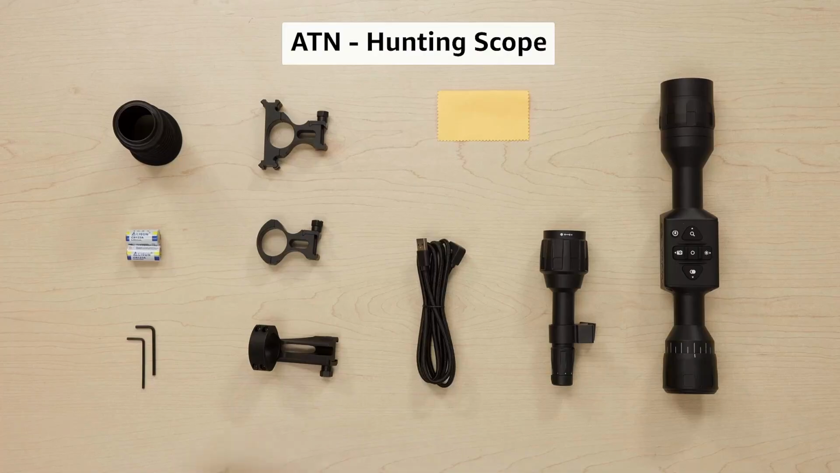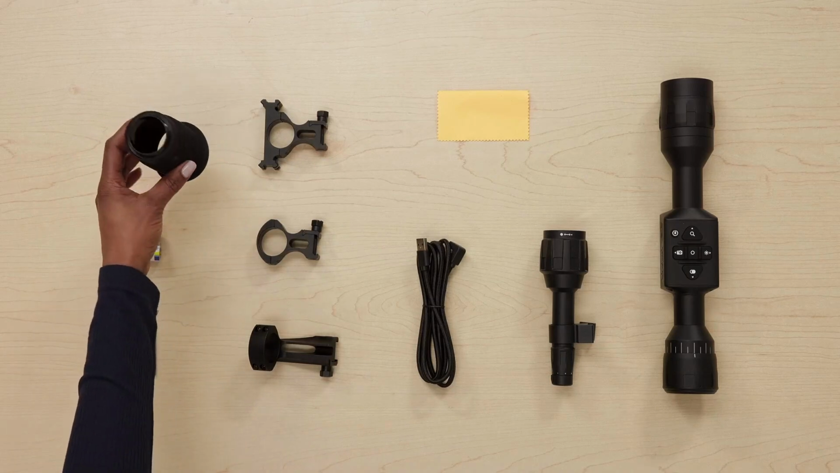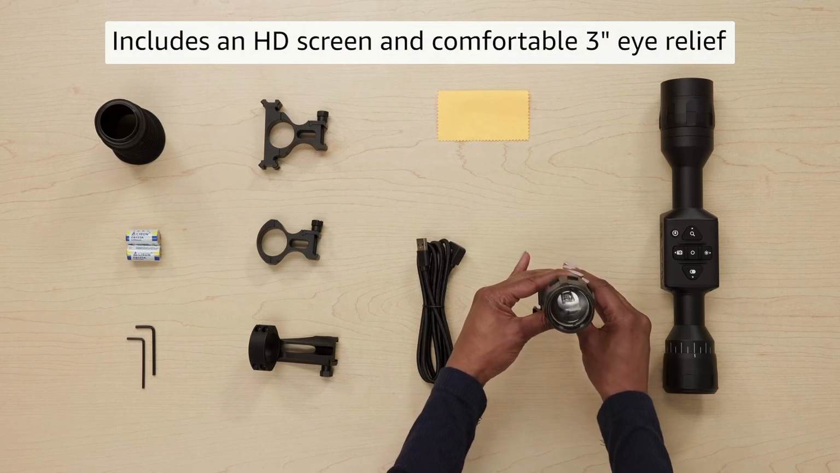Scene transition: a split screen showing a hunter with a night vision scope on one side and a hunter with thermal imaging on the other. Narrator: casual, engaging. We've got a lot to unpack today, and we're going to compare these two heavy hitters head to head, but before we get too deep, let's break down the basics.